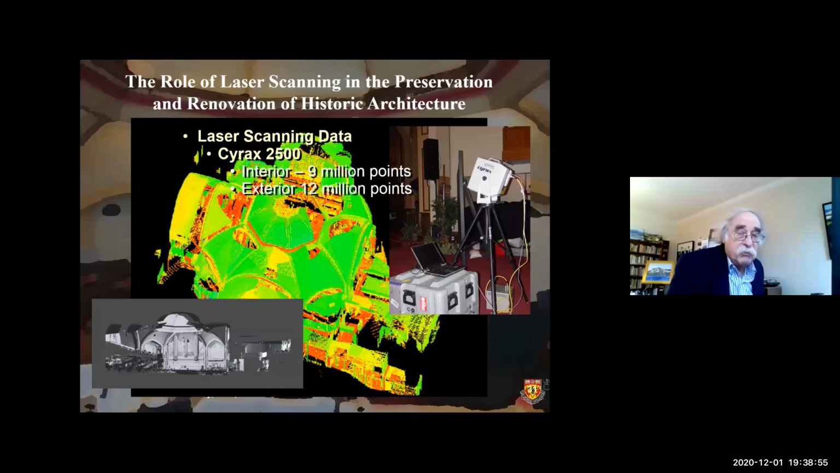Today, with faster scanners, we probably would have captured 10 times as many points.